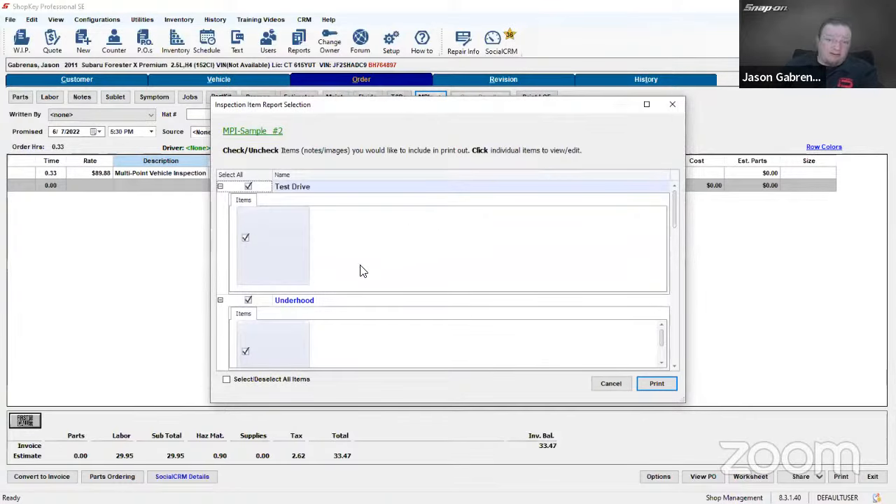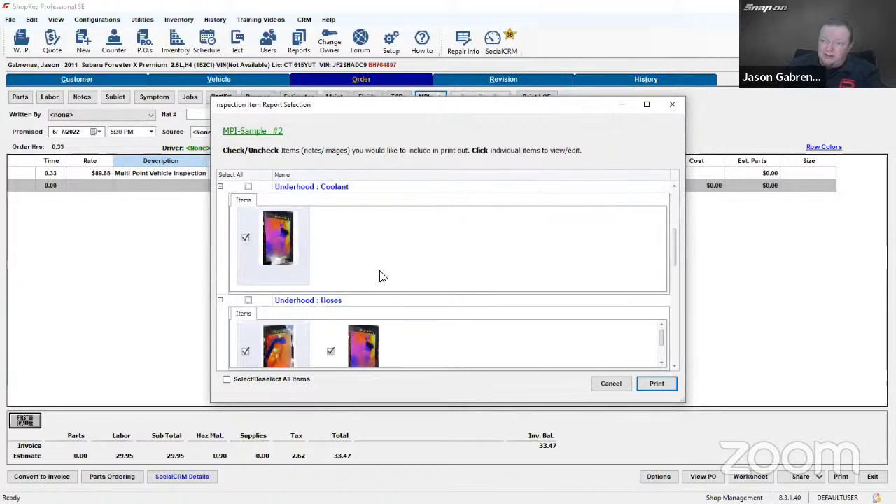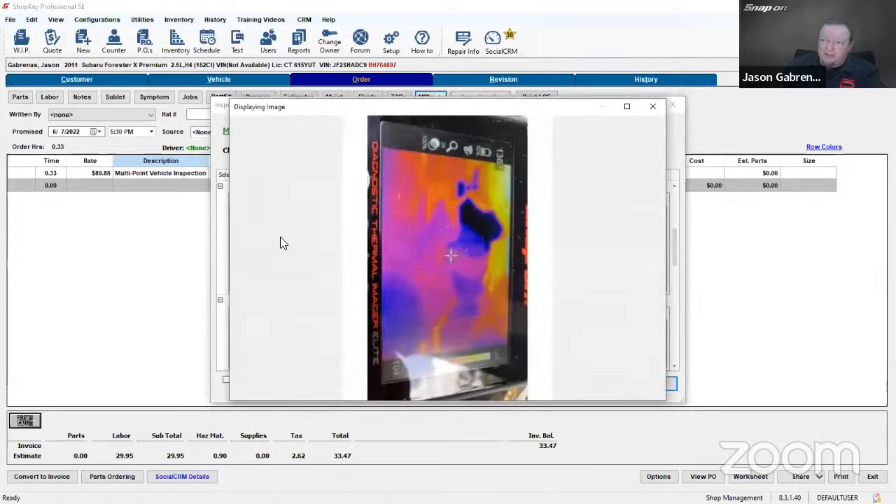So we have different sections on these. So these can be fully customized, these digital vehicle inspections. It's going to give us a couple different options. We got test drive, we got under hood content, and then we have actually snapped a picture with the app of the thermal screen to attach it to this inspection here.